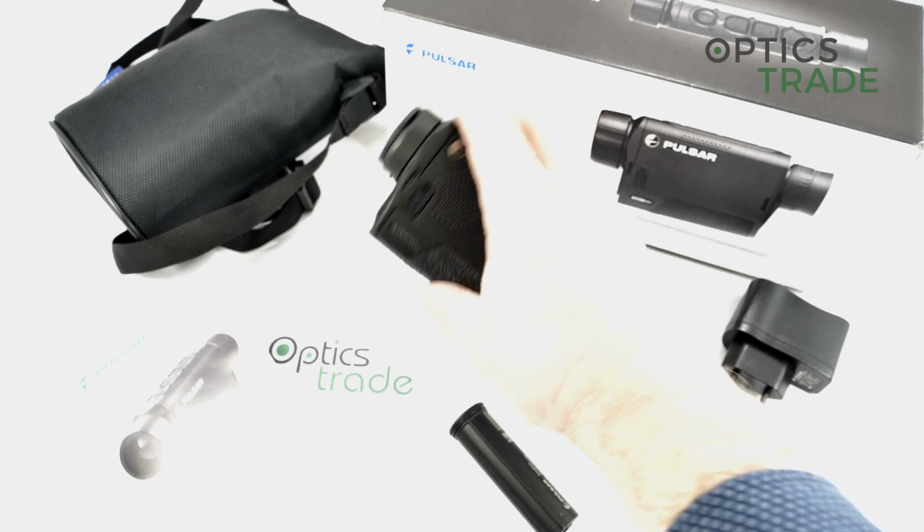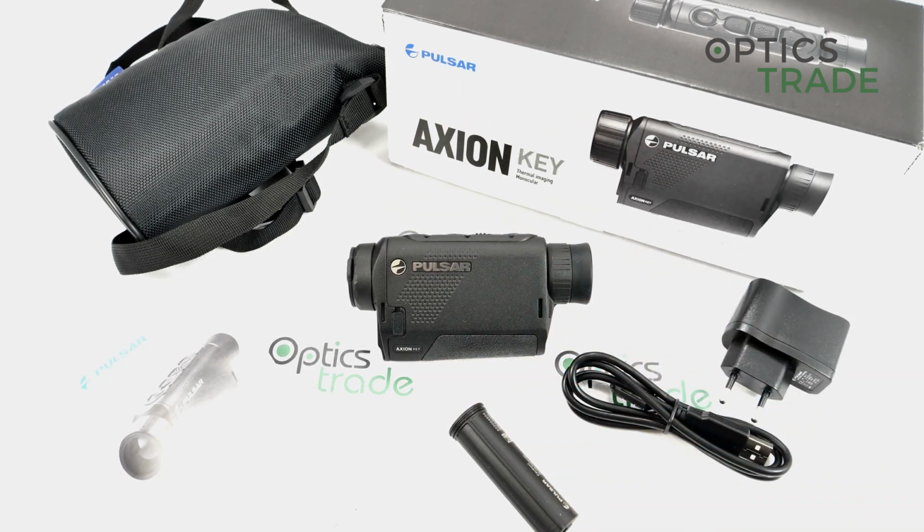And it was quite a rough ride because already in the middle of the year they discontinued the normal Axion models, the Axion XM30 and XM38. The main reason was the lack of sensors, since the market demand is much higher than the production capacities of the sensor producers. It was really a big success. The Axion Key models are still a big success, and I have to say that I don't wonder why, because